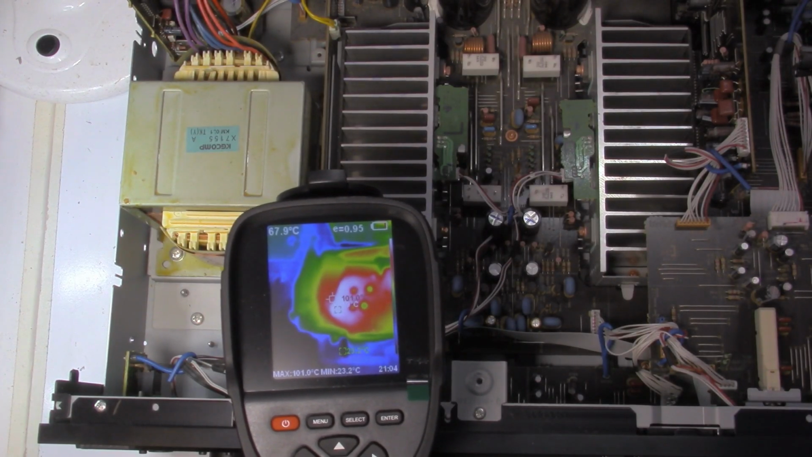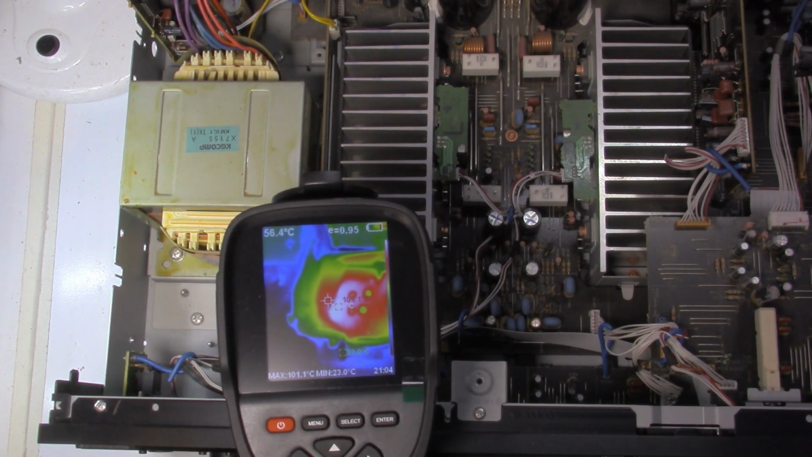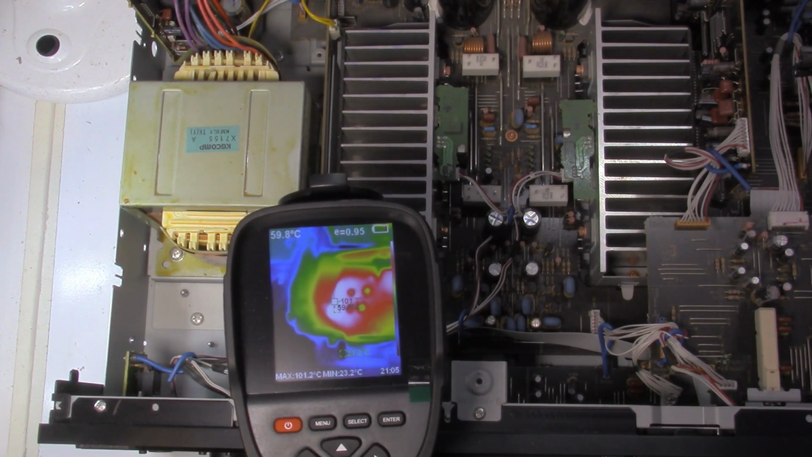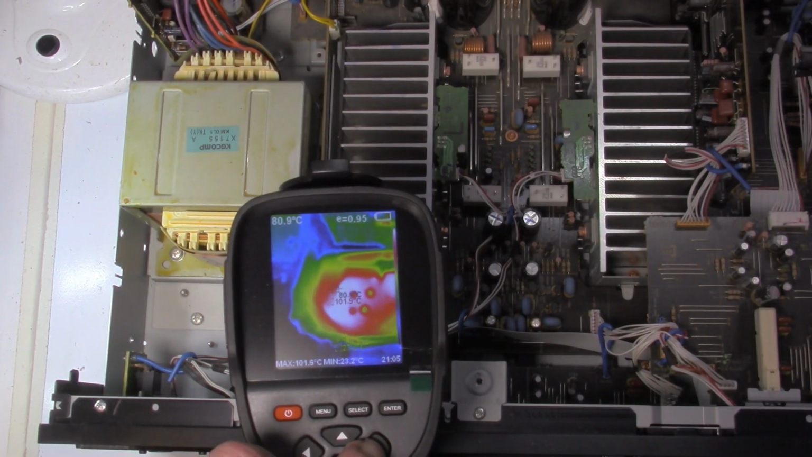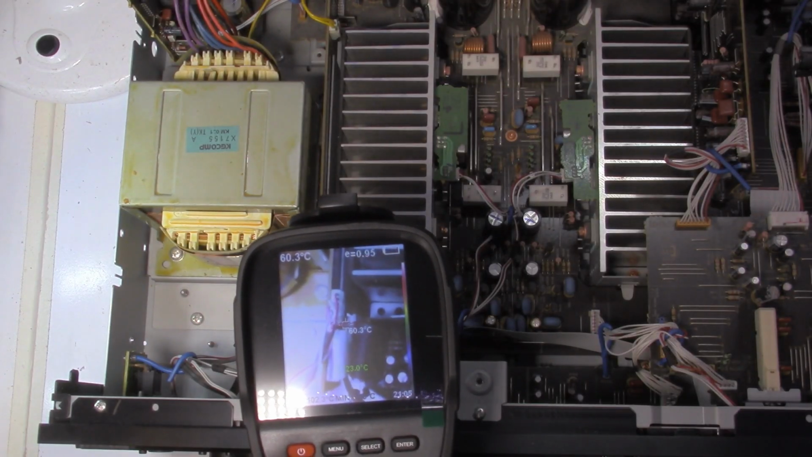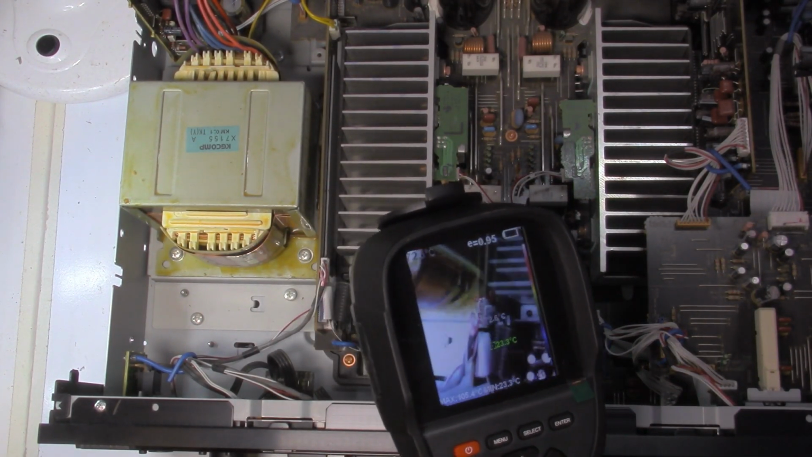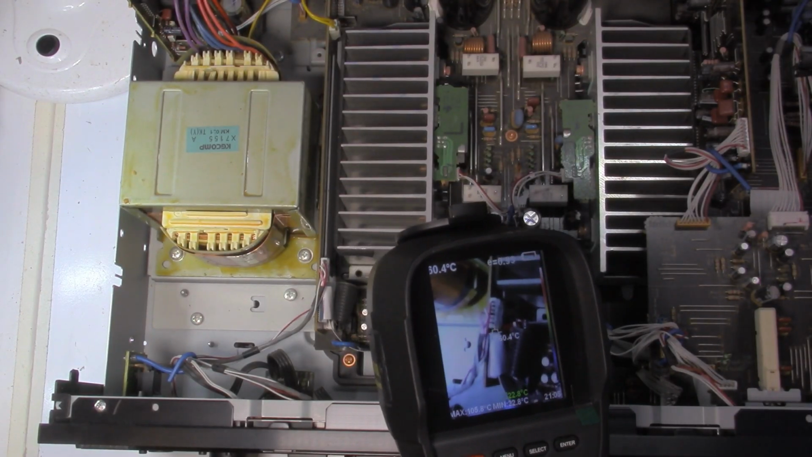For those of us that do electronic repairs, a thermal camera is invaluable to look on the board and see where there's a hot spot, where there might be an individual component that has created a short or is drawing too much current. As you can see over here, there's a severe hot spot. It's getting hotter and hotter. There's 101. I had it up to 110 before I started recording this. So in this particular area, let's have a look and see what is actually in that area. We'll just press our button and we can see, well, it looks like cables, etc. But if we sneak over on the side, you can see that there is, in actual fact, a transistor on the side there.